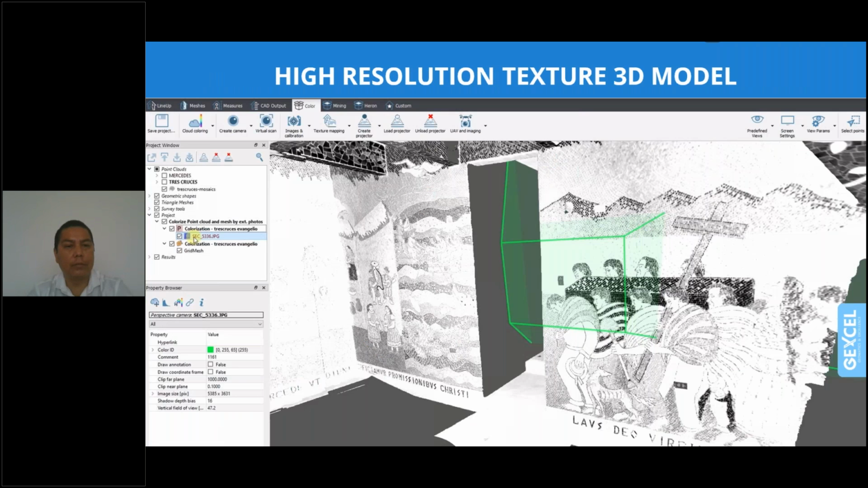Okay, so coming back to our project, the chapel of the Tres Cruces is covered internally by wonderful mosaics, as we have seen before in the picture. Willy, how did you map these mosaic pictures on the model?